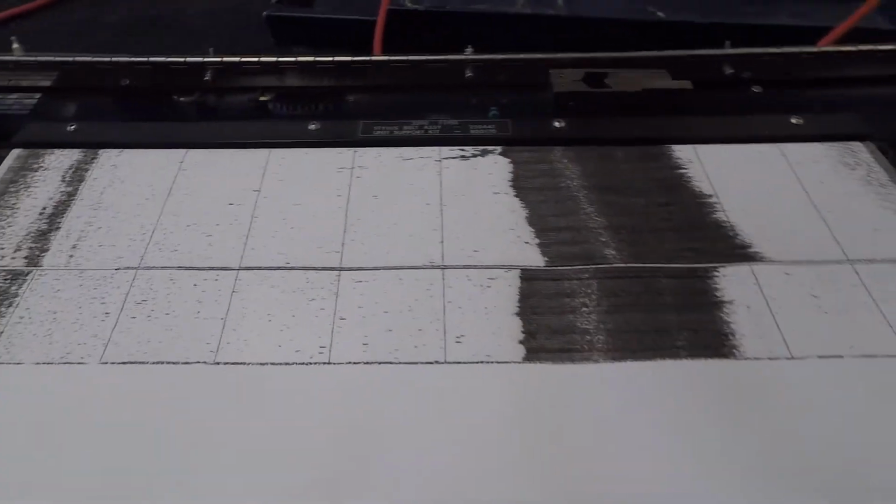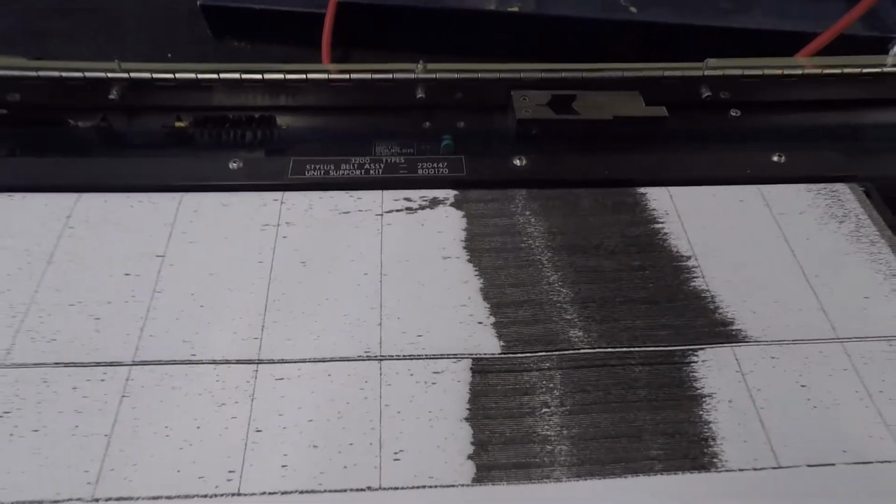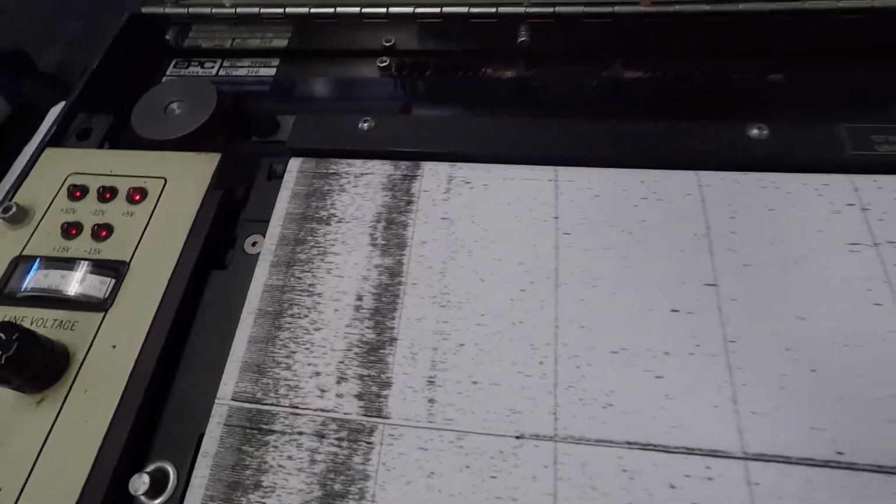So, here we go. Oh no, I ran off the end of the tape. So hang on, I have to rewind. Okay, so I'm running the printer again, the chart recorder, and starting to print things out. There, I see a school of fish. The surface. What else is there to say about this thing?